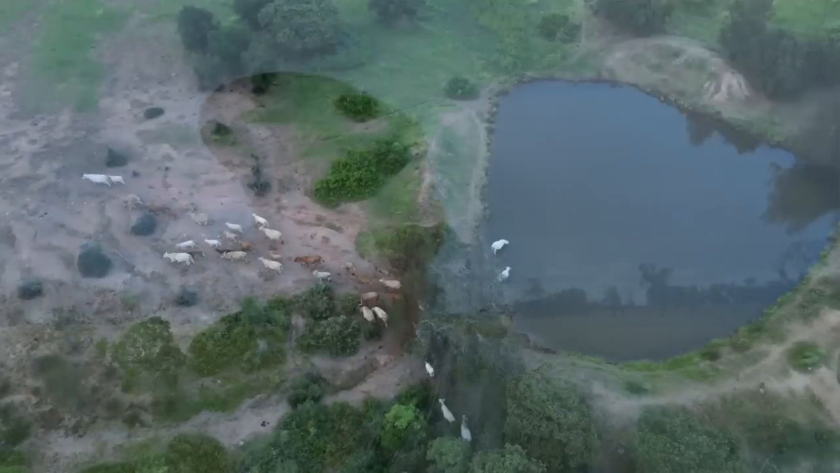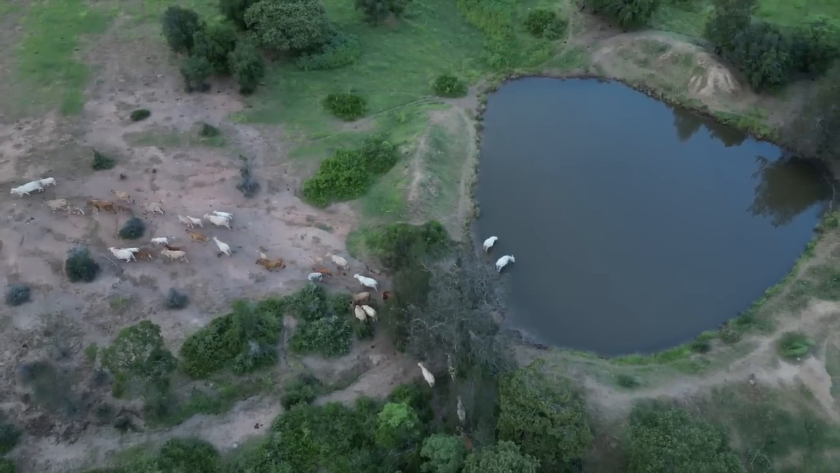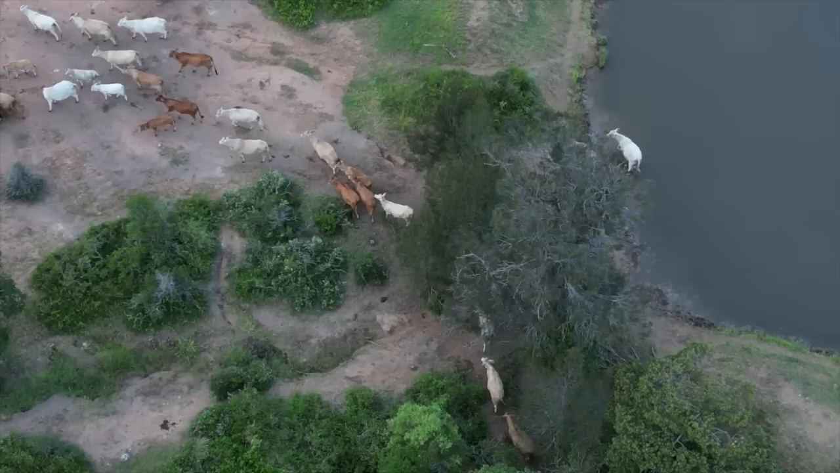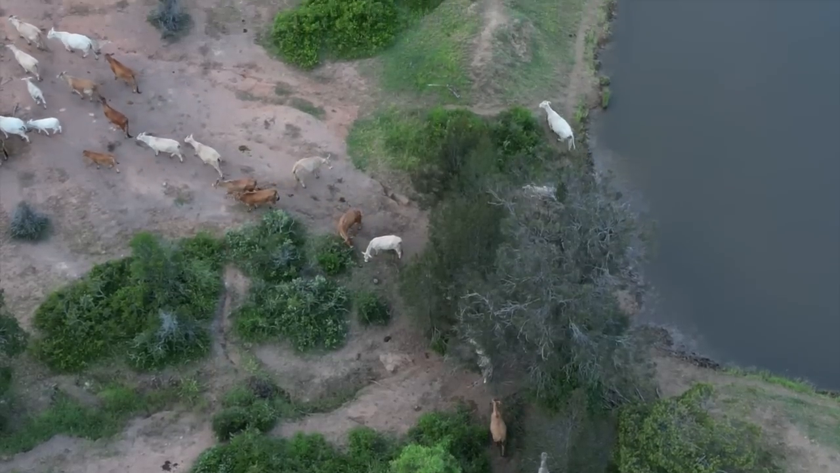Well, I just took the drone up and went for a fly over the dam where I got that trap set. I set the first trap the other afternoon, and the cattle have wrecked the set. Just check this out. As I was flying the drone over it, here are the cattle moving off from the dam, and you can look at what they're doing at the trap. They're all there sniffing it.